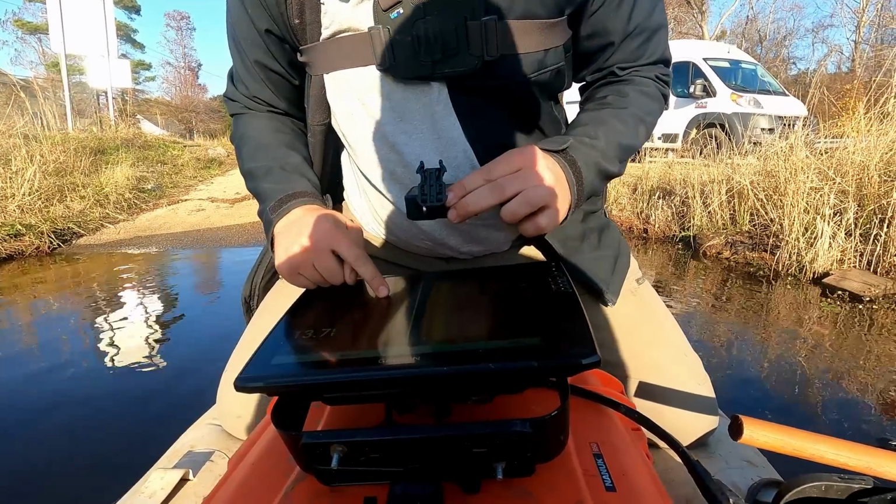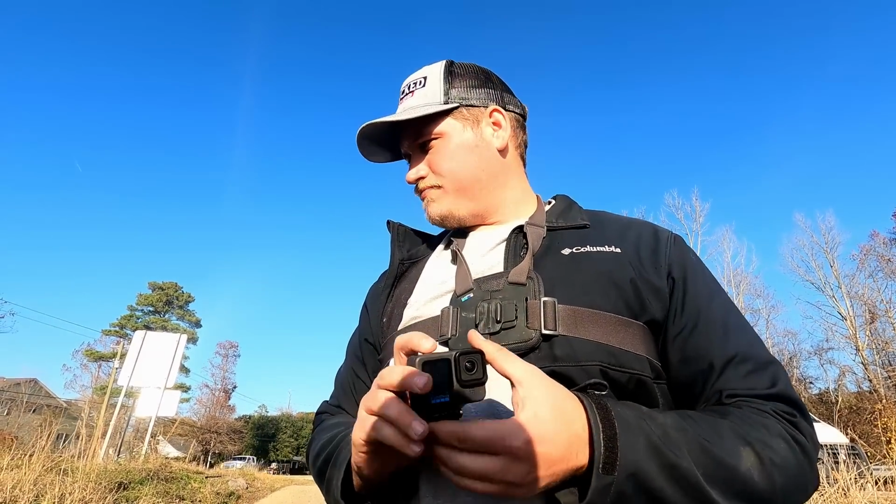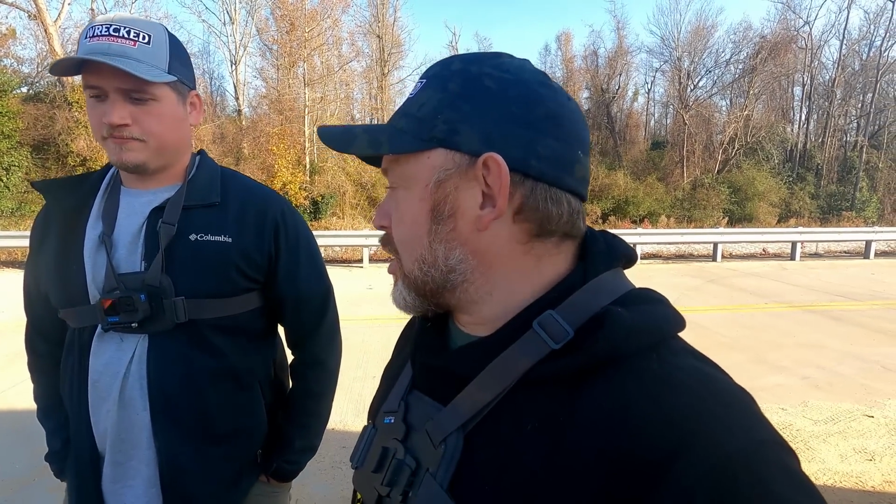No vehicles again. What do you think, bro? We got one more spot. Well, it's a long creek. We'll see. Let's get out of here then. We got one more spot to go look at, and then I guess we'll go from there.